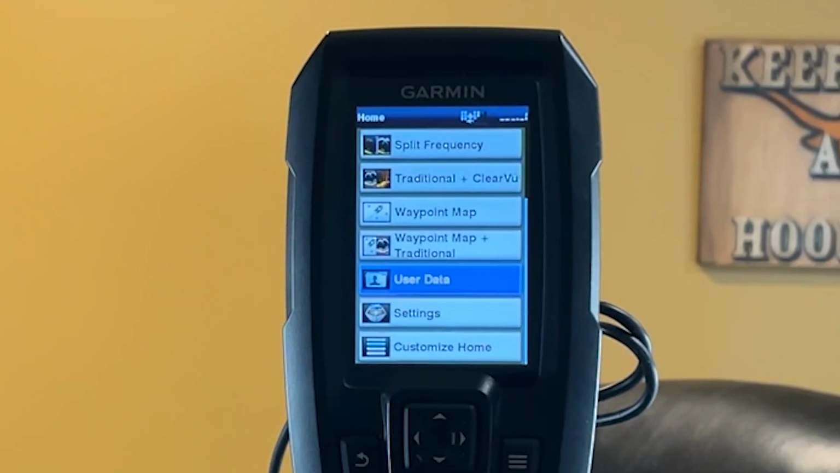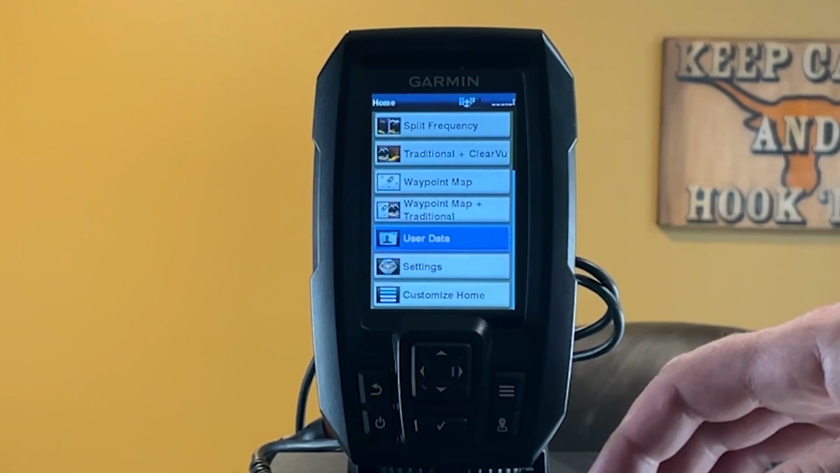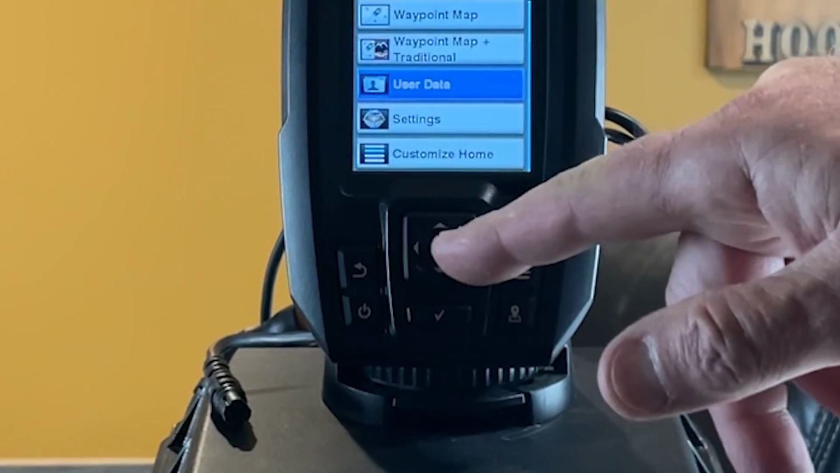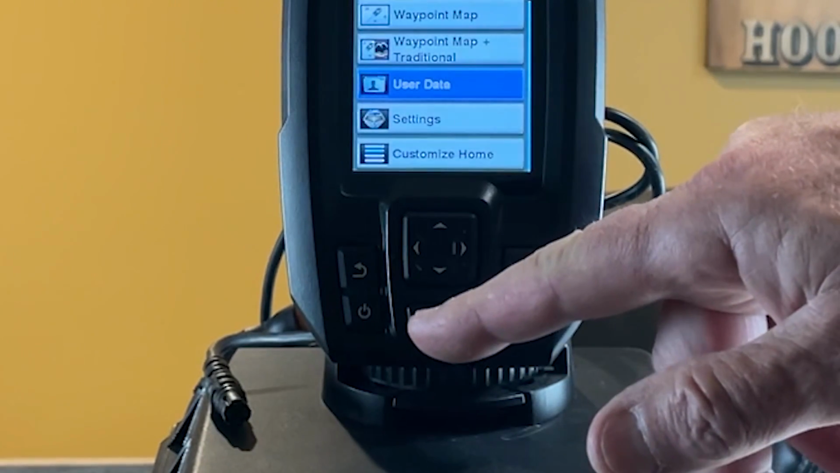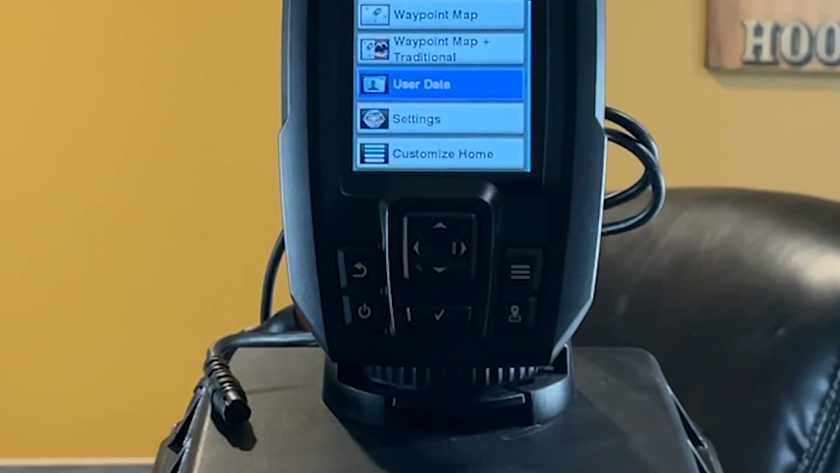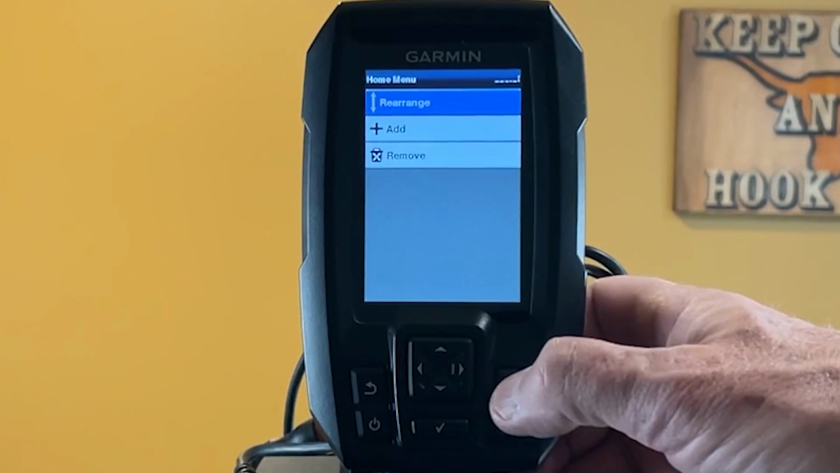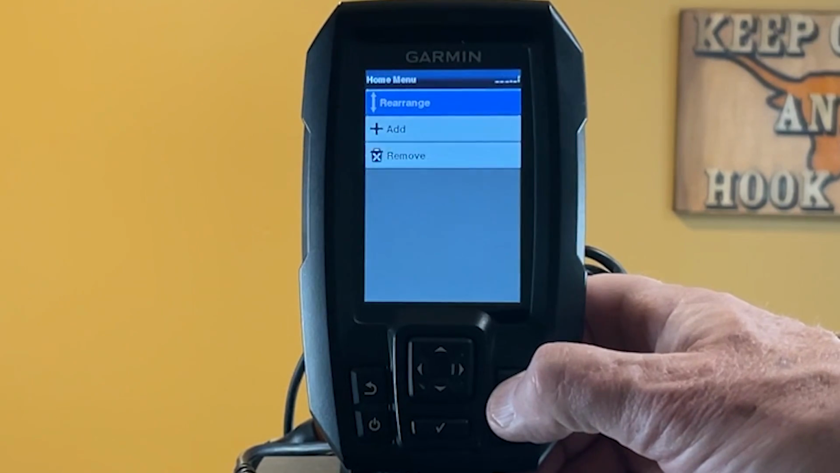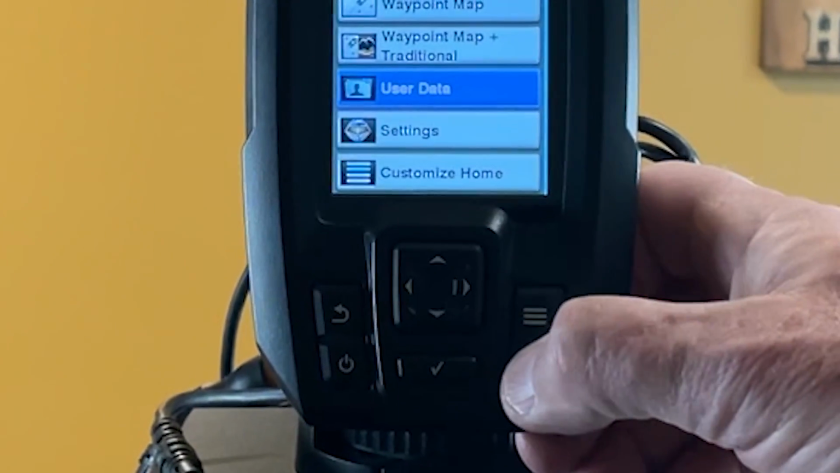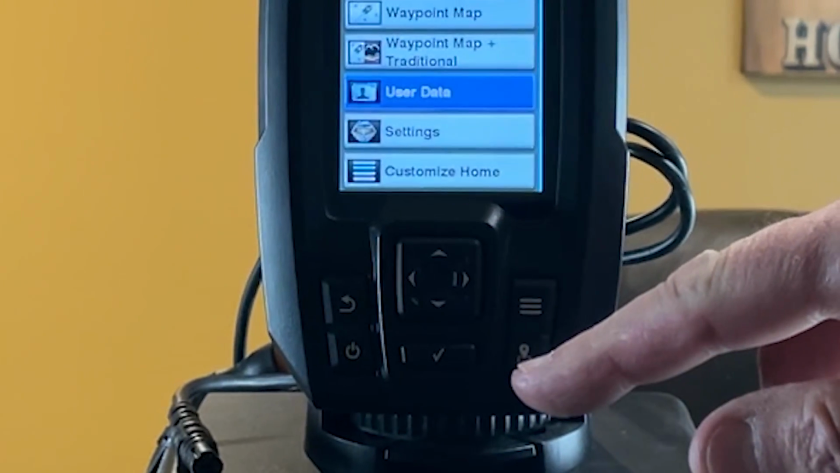Let's go over a few things first. Some of these units are touch screen, but mine is not a touch screen. So you have to operate it using this button here, and you can go up, down, side to side. The check mark basically is just enter. You have a back button, your power button here, and this is your menu button. So if you want to go straight to your menus, that's your menu button. And that's for marking waypoints. Little inverted teardrop, just like on all the Garmin units.